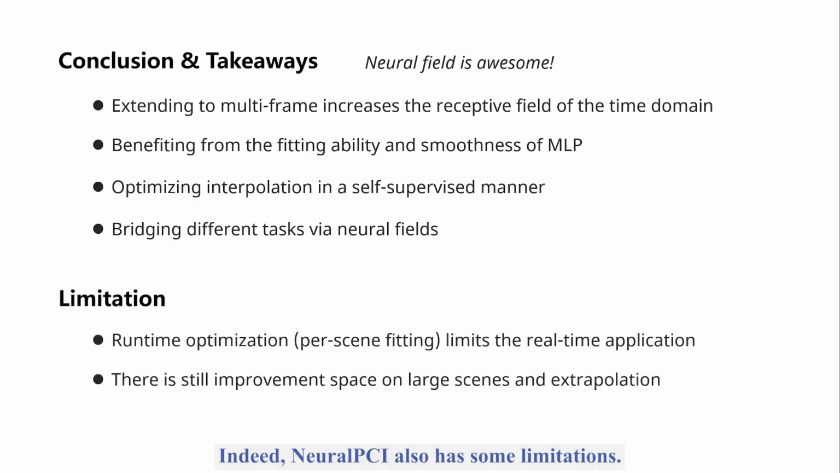Indeed, NeuralPCI also has some limitations. The per-scene runtime optimization limits the real-time application. And there is still improvement space for large scenes and extrapolation, which remains a future work.